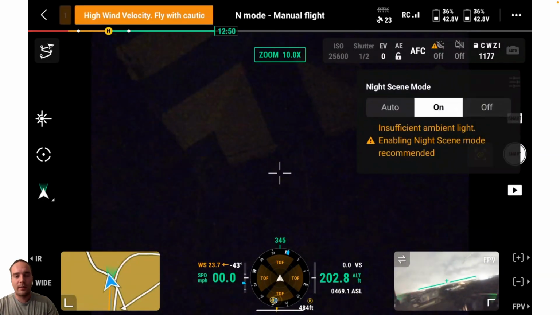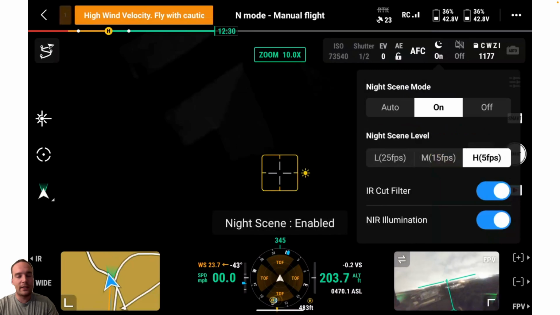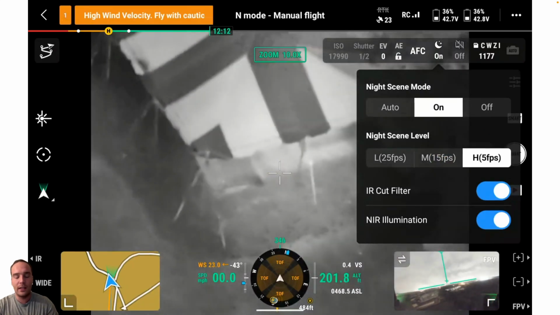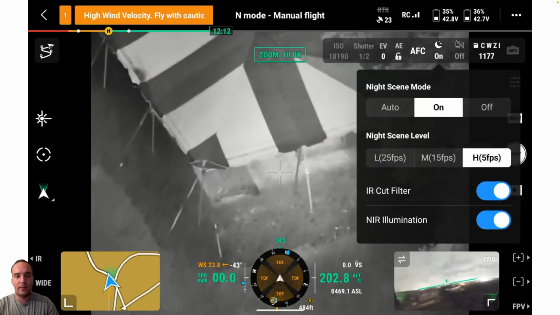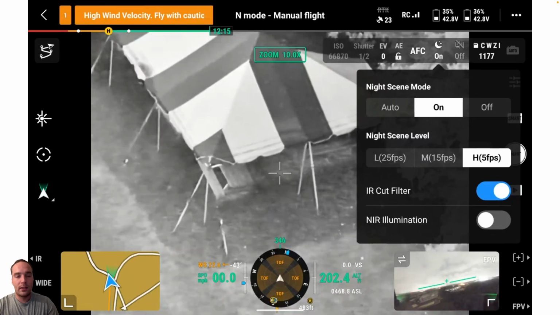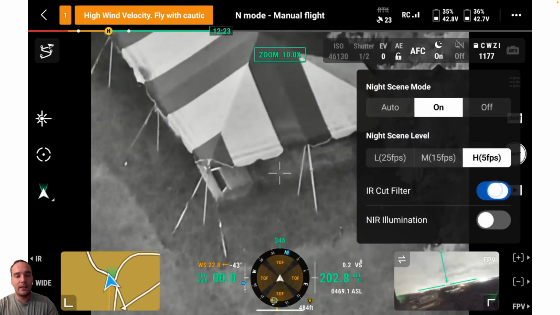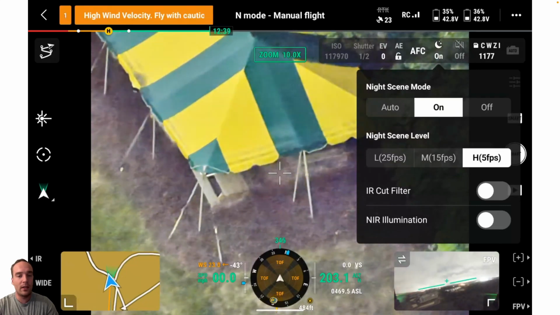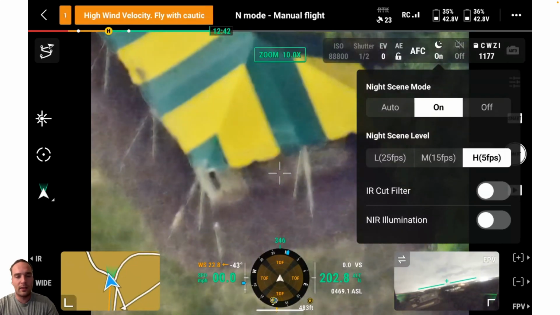Here's a quick video cycling through the different night scene mode options. So you can see at first we have everything engaged, have that IR spotlight turned on, moving to the IR cut filter just being disengaged here, and then finally just utilizing night scene mode and slowing down the frame rate.